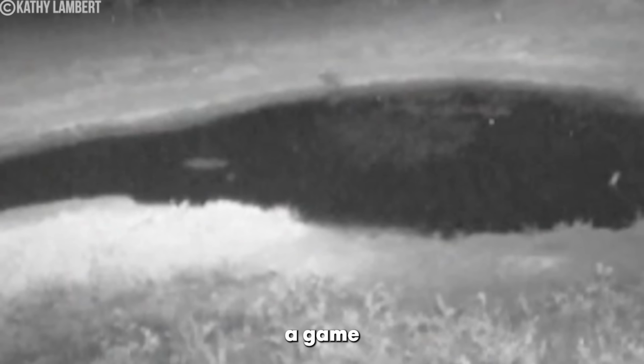March 30th, 2008. A trail camera at a game reserve captured one of the strangest things ever seen on camera as a quote-unquote animal made several trips to the lake during the night.